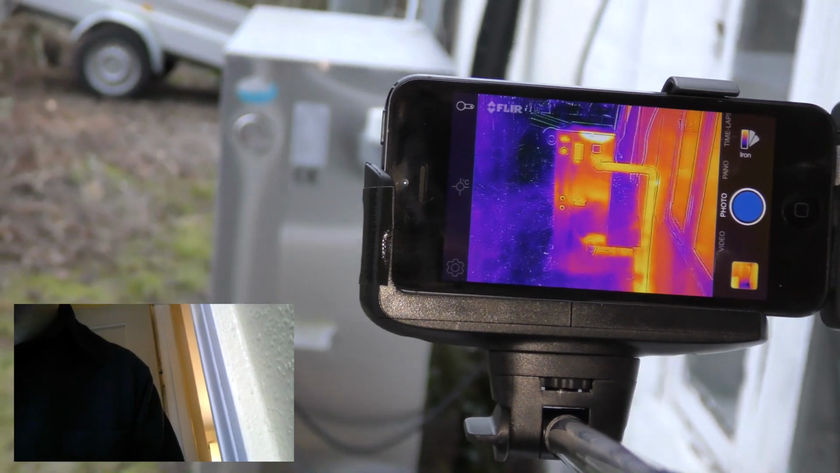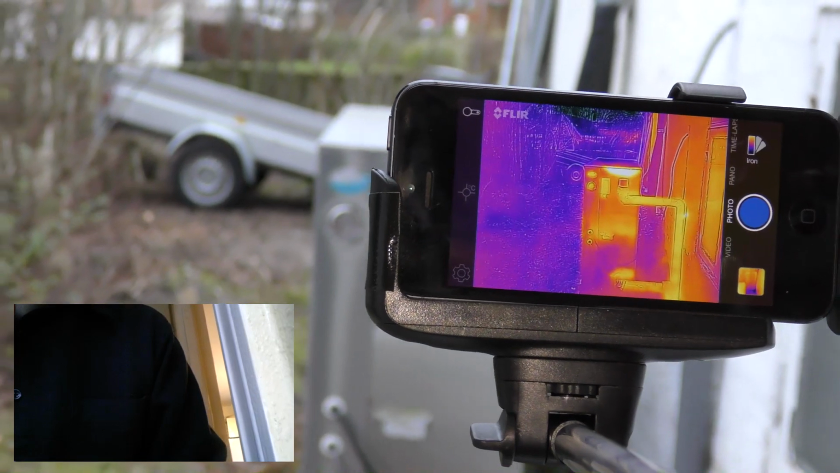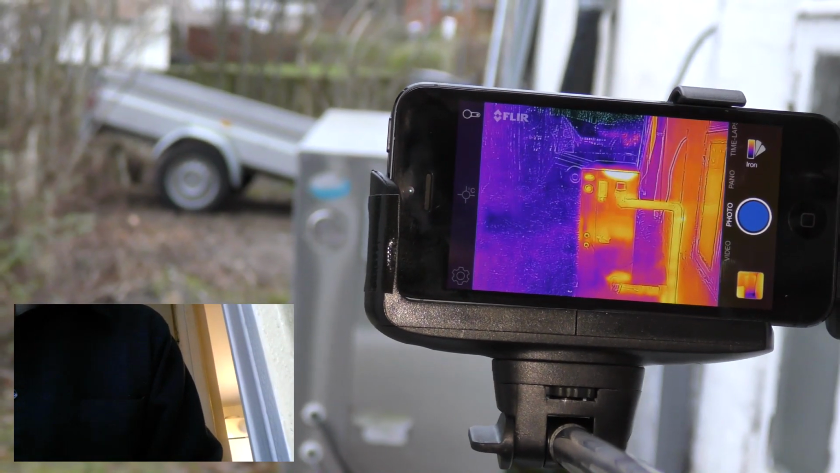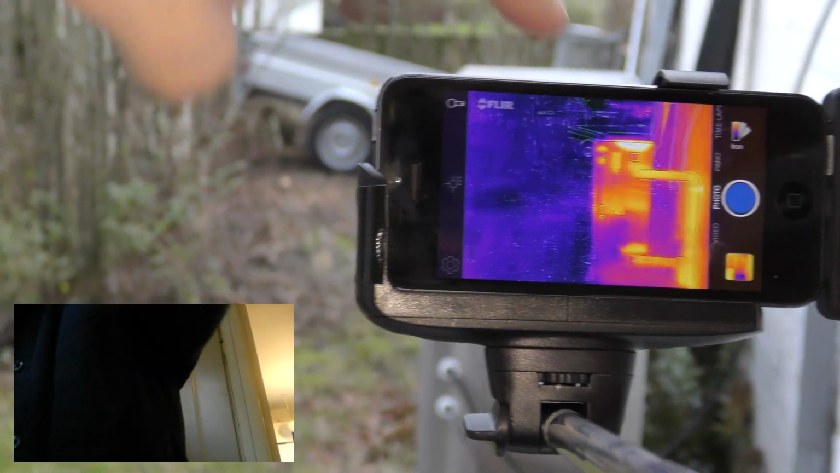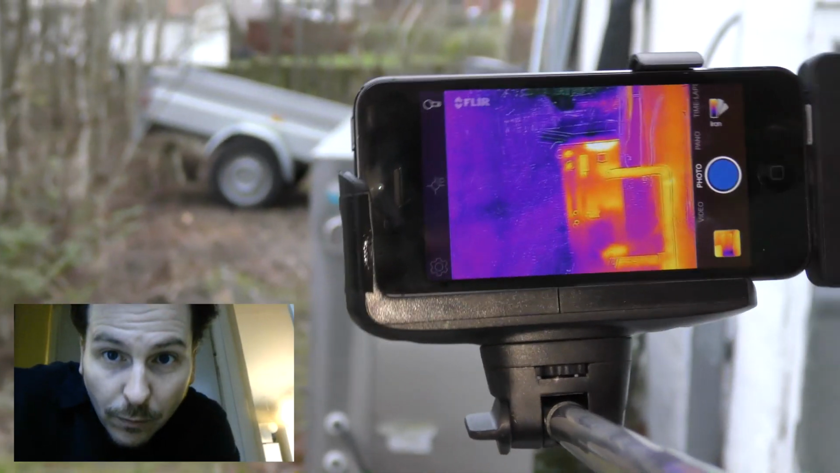And there's a hot area right there in the corner of it, so maybe that would be a perfect place to put a little bit of insulation. Right there. That would be cool.